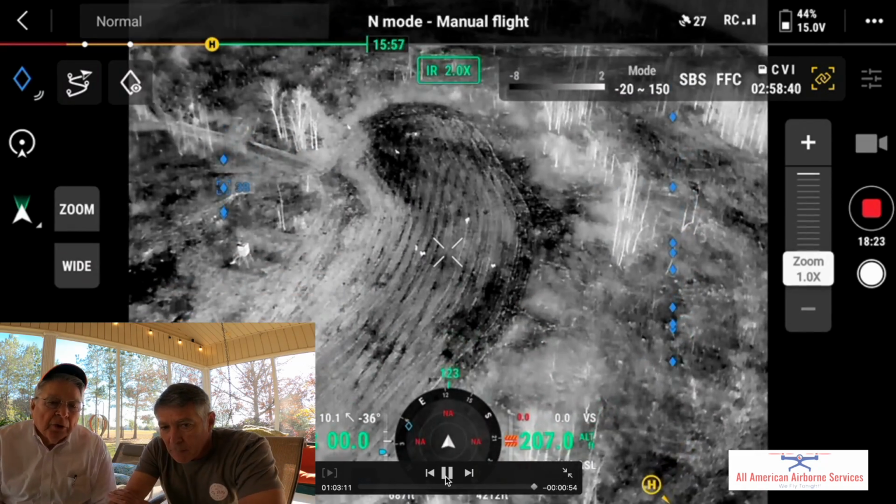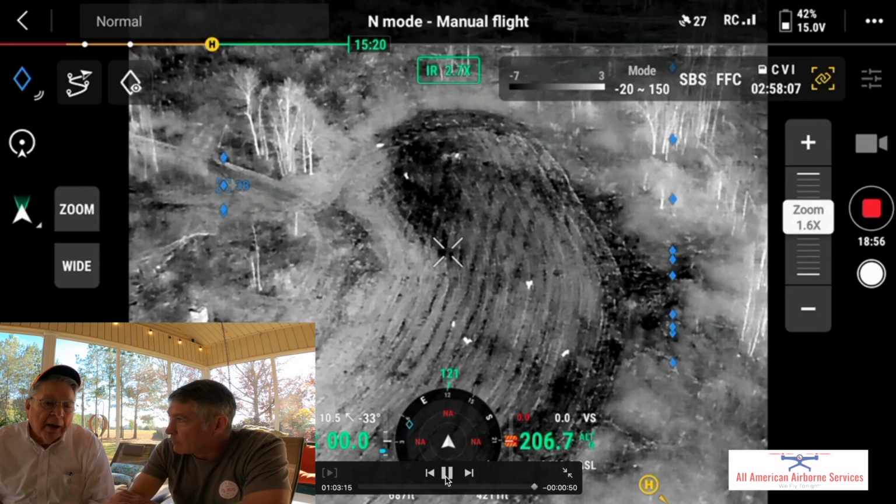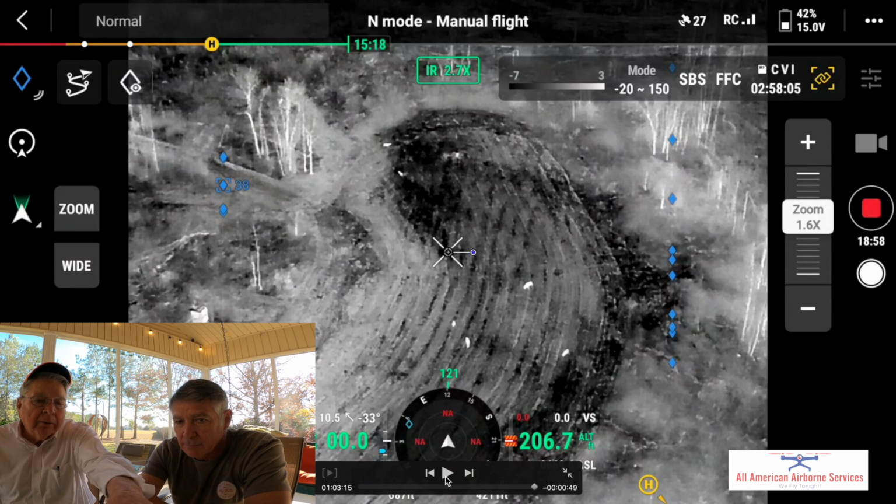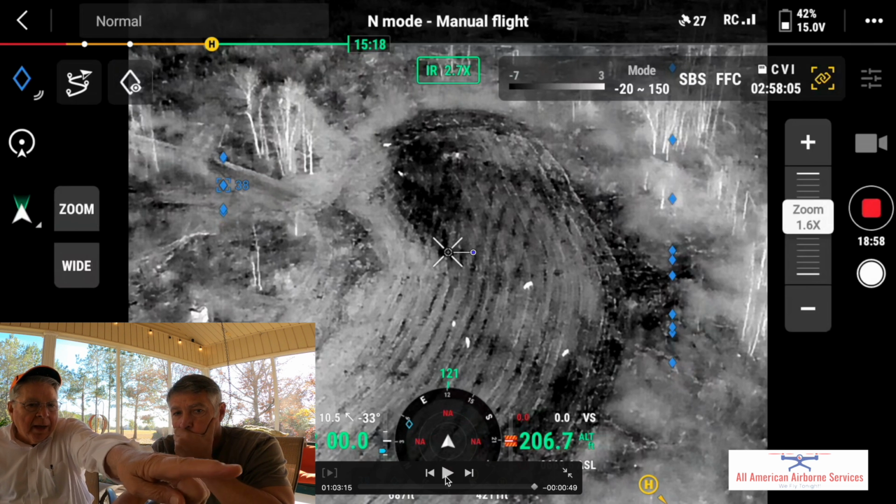So I thought every deer that was out there left. And then I started looking over here, and I'm like, well, there's some deer who come back. See, I wasn't aware that any of this down here was going on. I thought the 4-point had left. And I thought everything that was over there had left.